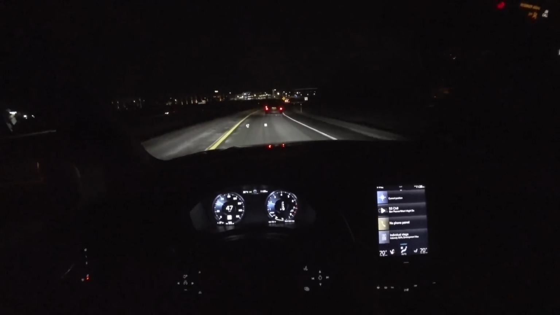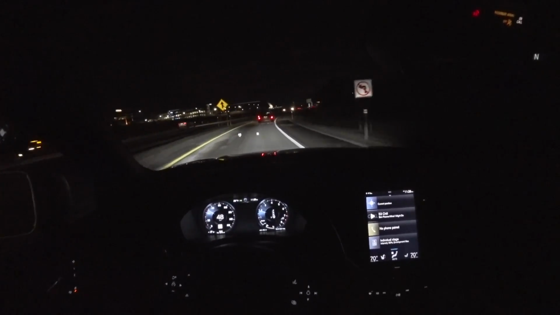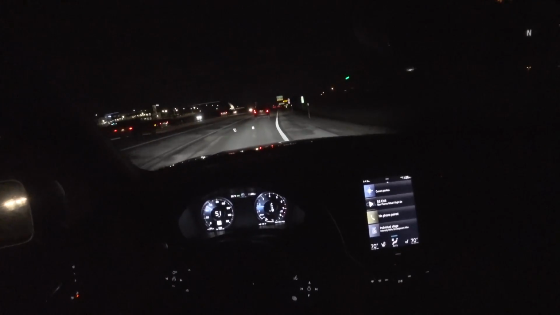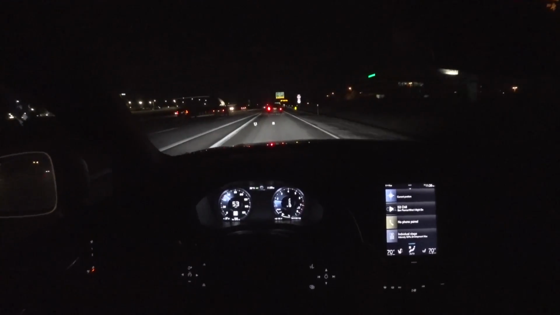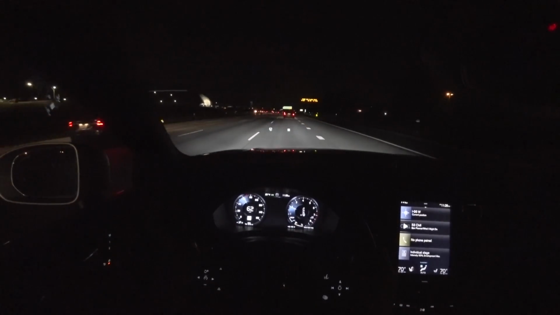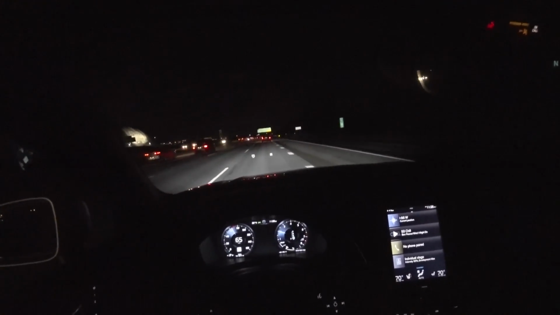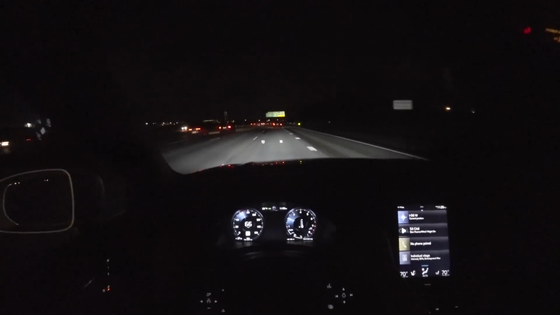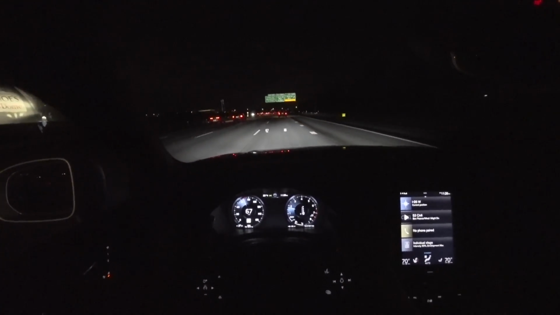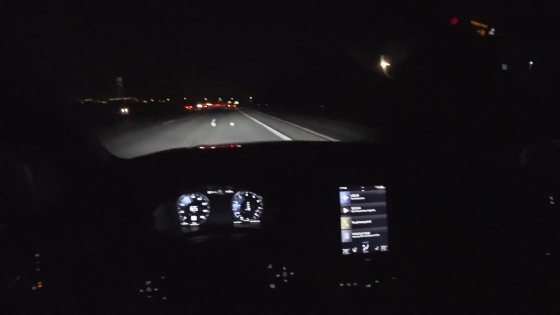Yeah, I've just really enjoyed my week in this car. This is a beautiful spec. This blue is absolutely gorgeous. I love the interior. I have a few gripes with the touch screen and its responsiveness and speed, especially on startup. It's pretty slow. But otherwise, pretty solid car.